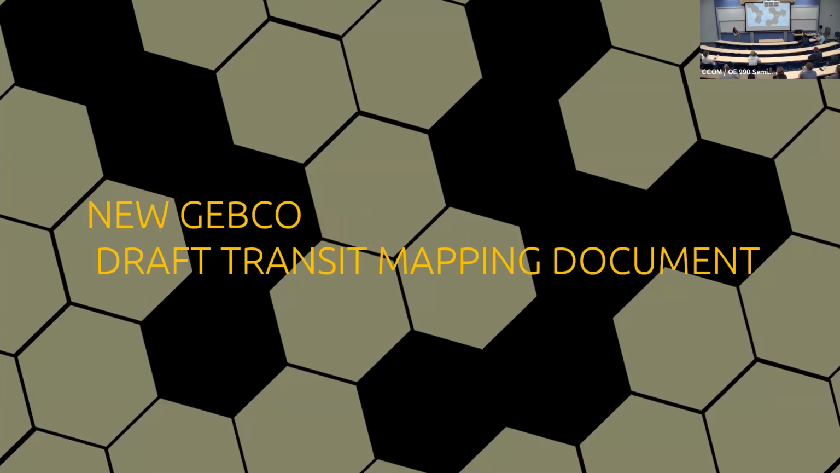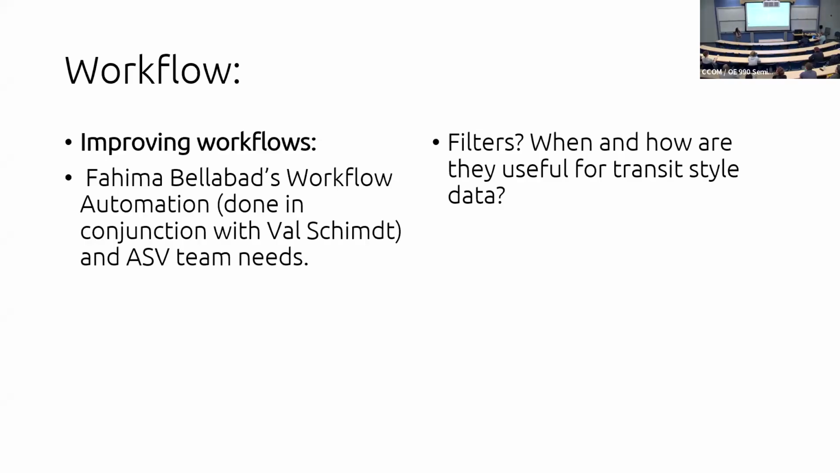The other thing is there's a transit mapping document that's in draft mode right now, just so people have something to refer to about transit mapping and what it is, why you want to do it, all that good stuff. All these topics you could write forever about and improve a lot, but it's a basic starting point. Global collaborations and talking to each other.